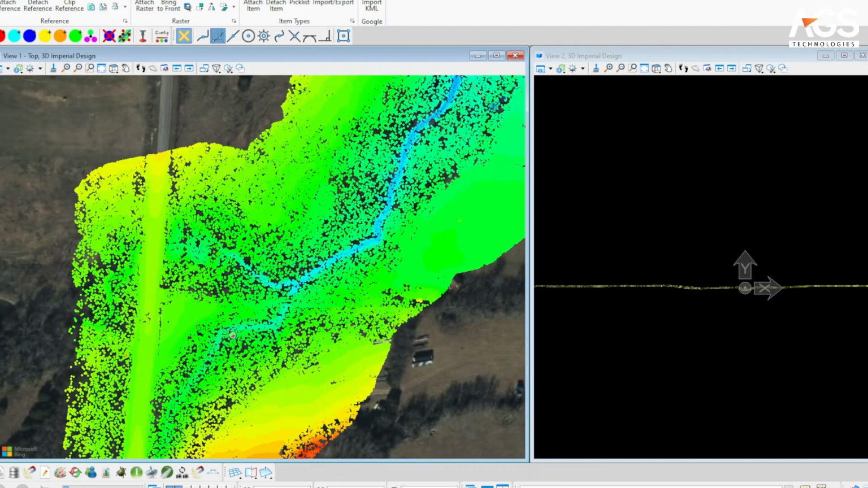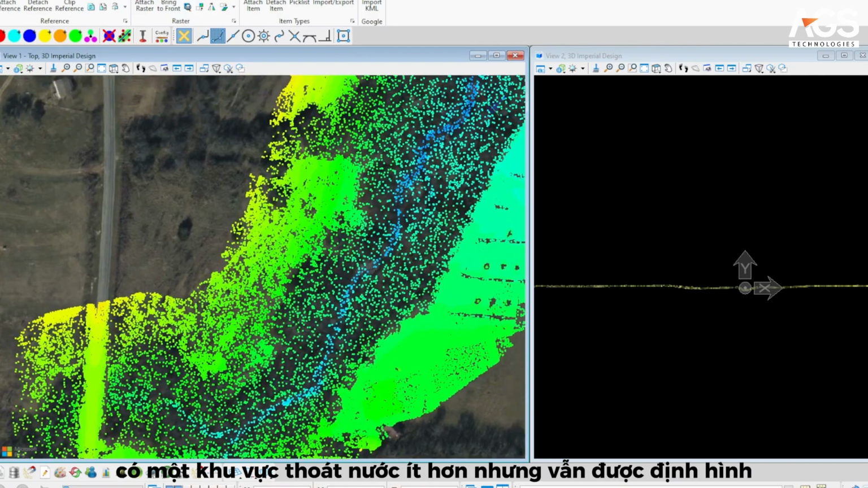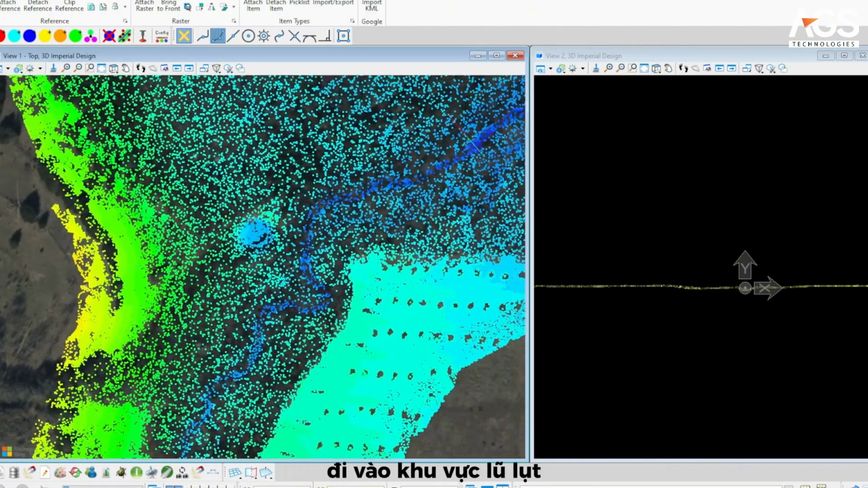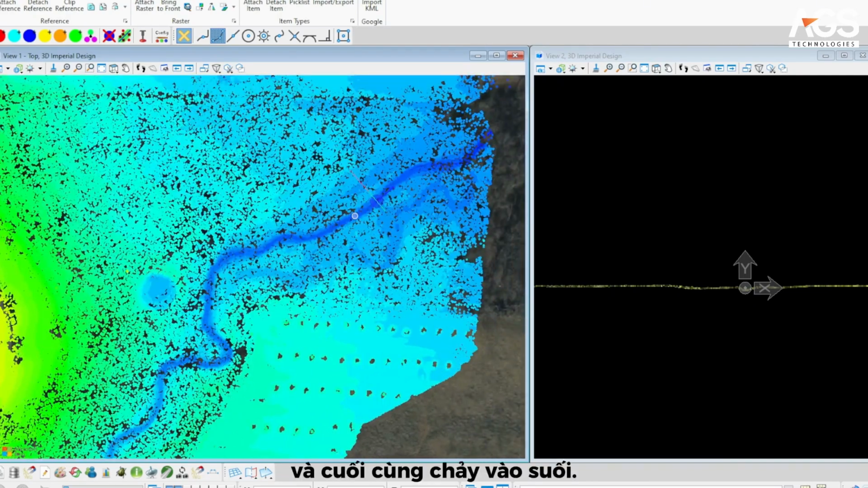And we do maintain a really good definition. You see a really nice blue line, a defined area running through, showing where that water's coming through. And also you can see where we have a lesser but still defined drainage area. So you have that nice top of bank showing here, going into a flood area, and then finally pouring into the creek as it runs away.